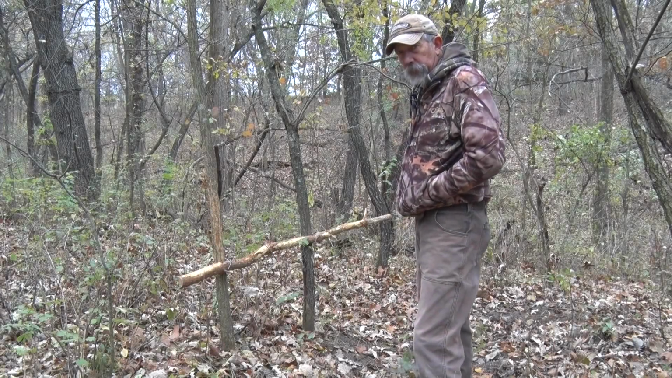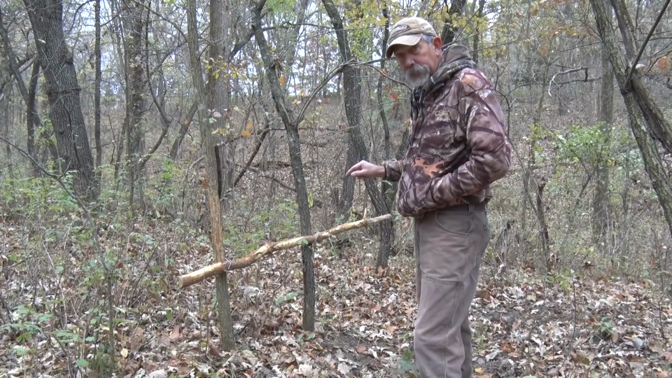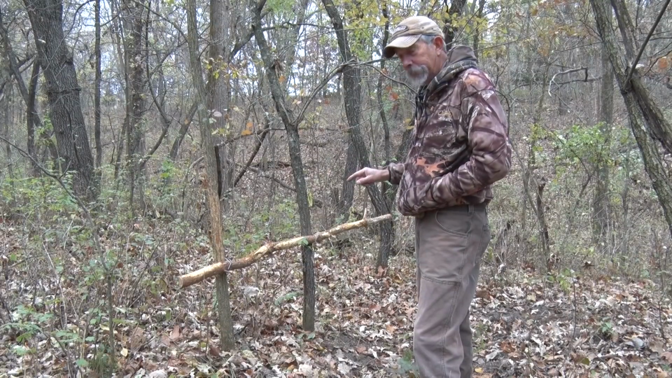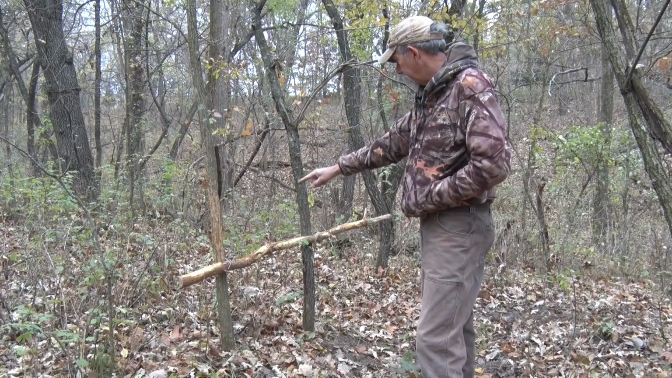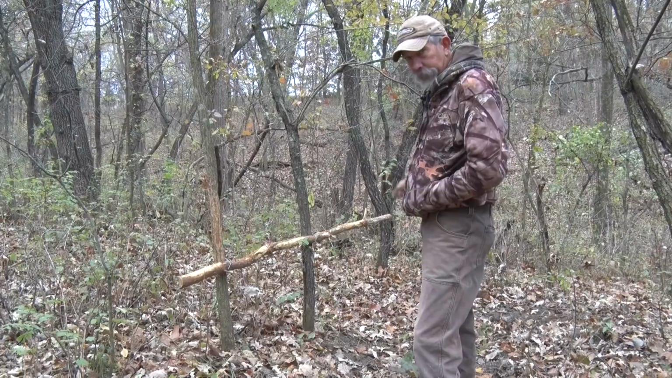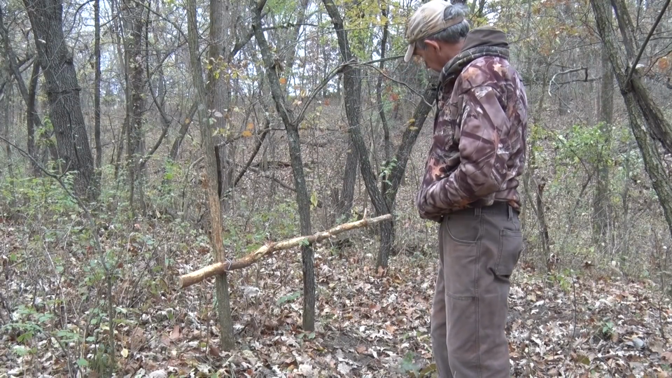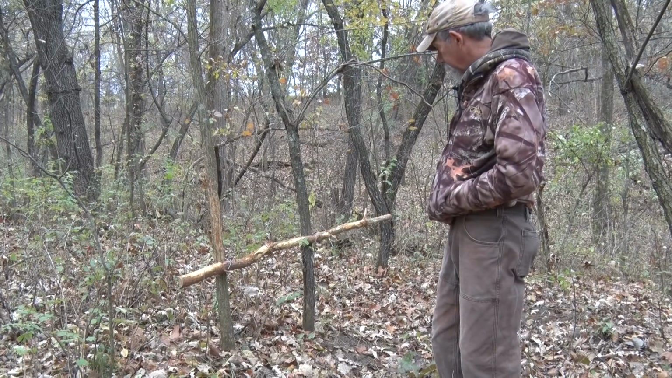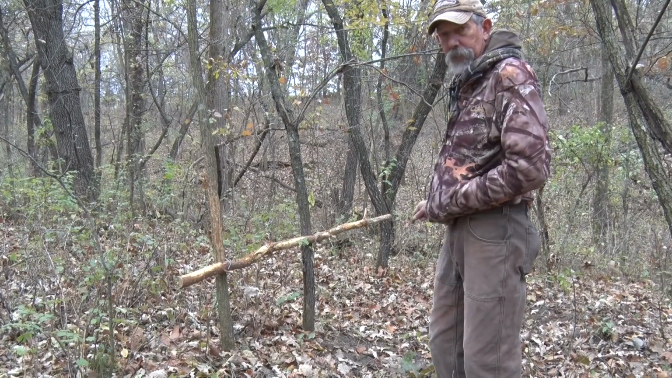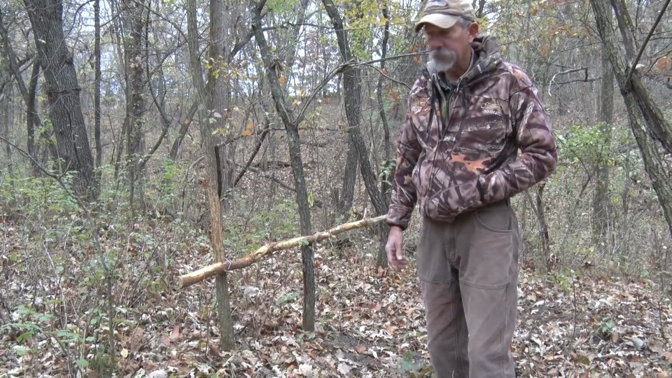Well, this is my other public land setup here. I think it actually is getting more attention. It's really been rubbed up on the vertical tree, and the horizontal limbs been hit a bunch here, looks like. And the scrape's actually been worked quite a bit more than the other one had, so it's definitely getting activity. Unfortunately, we put a trail camera on here earlier.